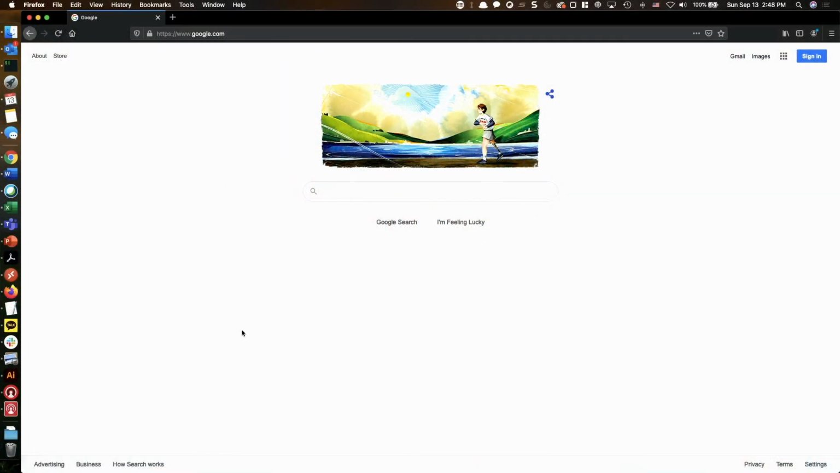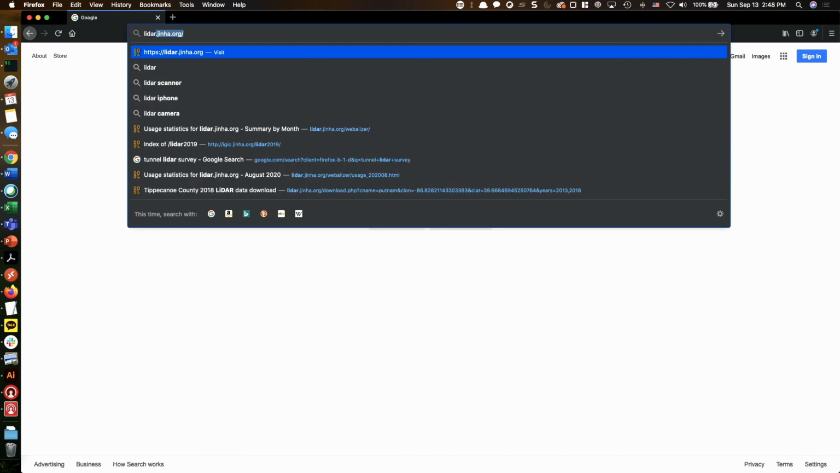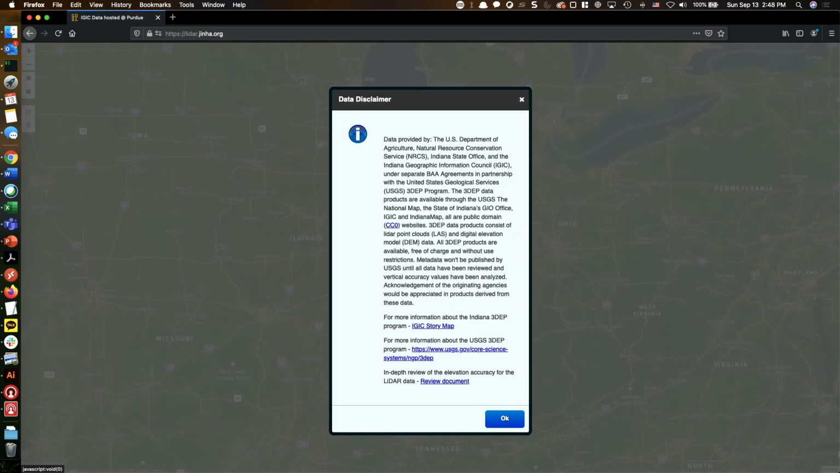So let me demonstrate the Indiana statewide LiDAR data portal that my research group has been developing. Let me switch my screen to the computer. The URL to the Indiana statewide LiDAR data portal is lidar.jinha.org. Type enter. The first page that you're going to encounter is the data disclaimer.